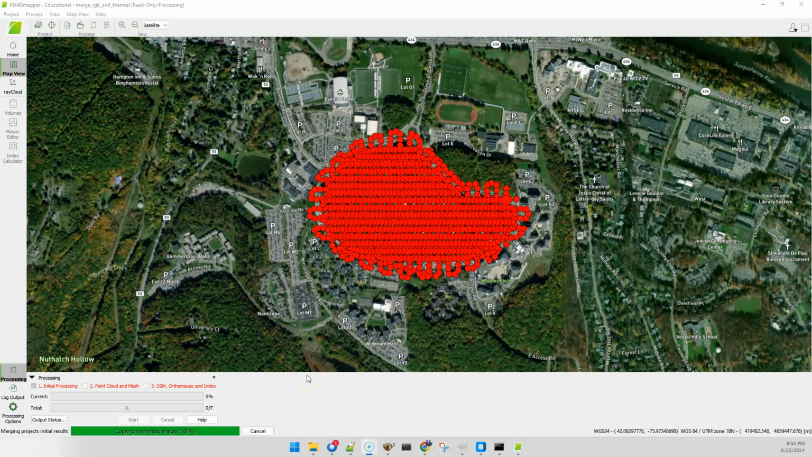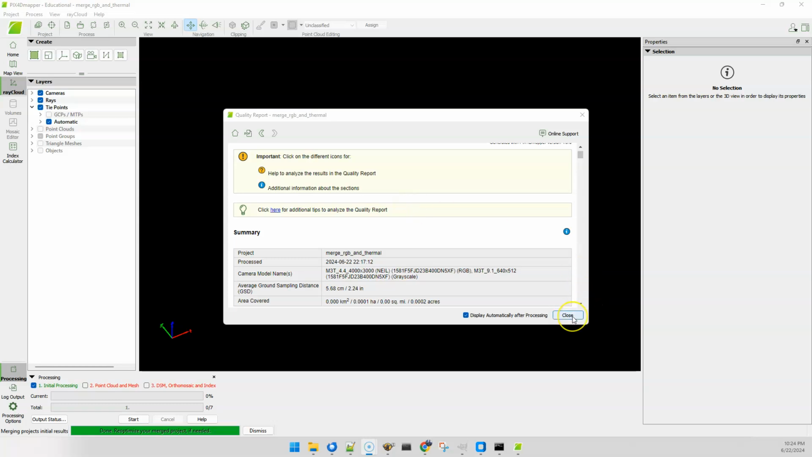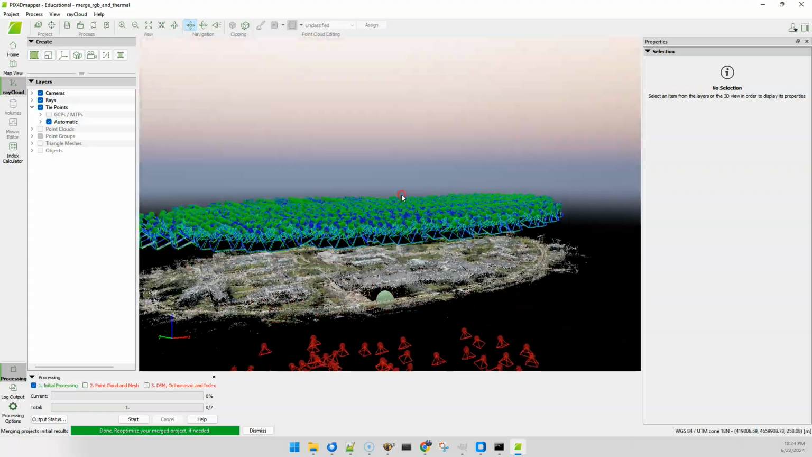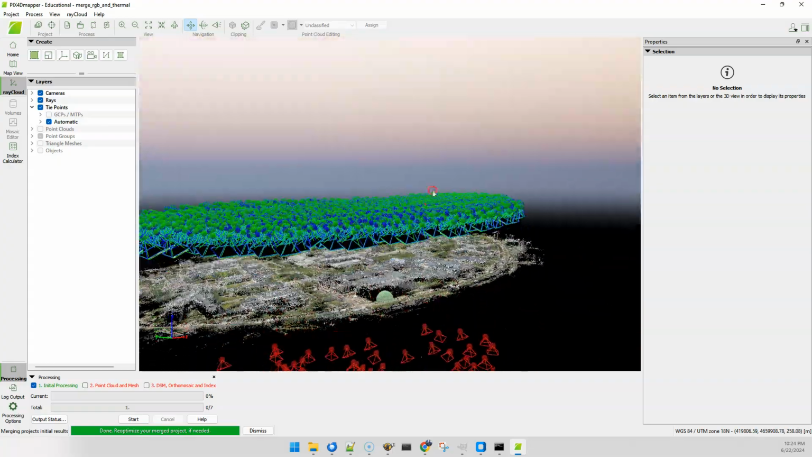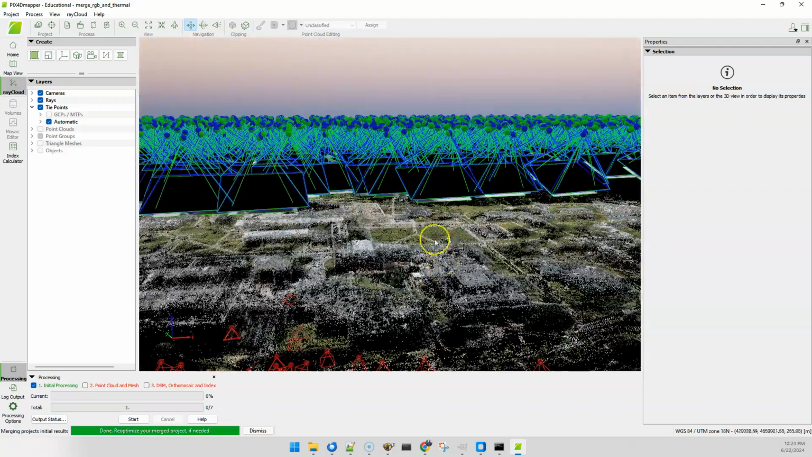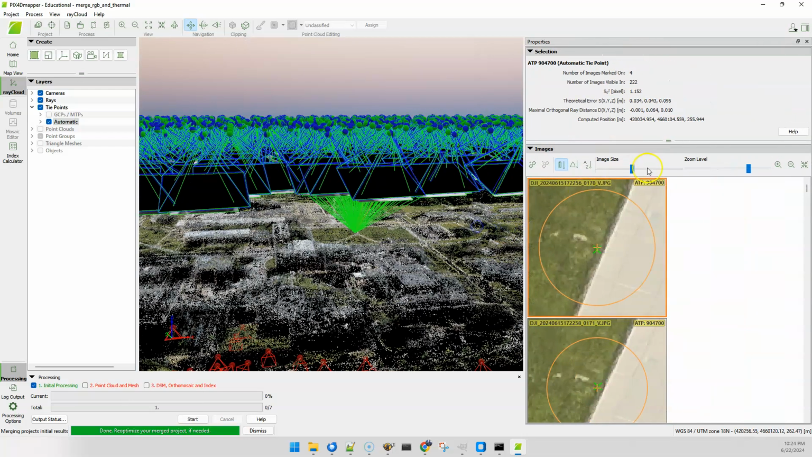And this is going to do the standard merge queue of work. So it's going to run through some things. So we'll just wait for that to finish. That doesn't take too long. Okay, with the merging complete, the next thing that I'd like to do is to add a couple of manual tie points to this. Most of the time, these will be reasonably well tied together, but it doesn't hurt just to get a sense of how well that's been done.